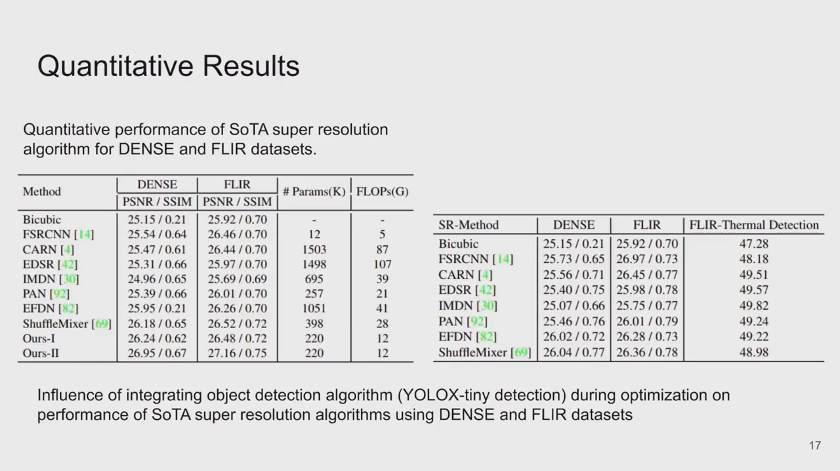We now provide some quantitative results of the state-of-the-art performance for the super-resolution algorithm on the DENSE and FLIR datasets. We also include the influence of integrating the object detection algorithm, in this case the YOLOX tiny version, during optimization on the performance of state-of-the-art super-resolution algorithms on the same DENSE and FLIR datasets, with detection performance included as well on the right.